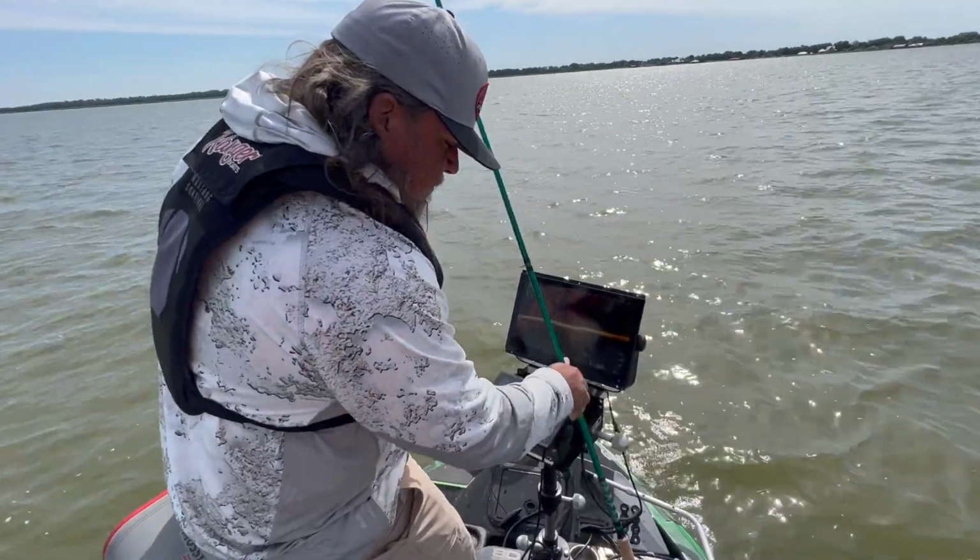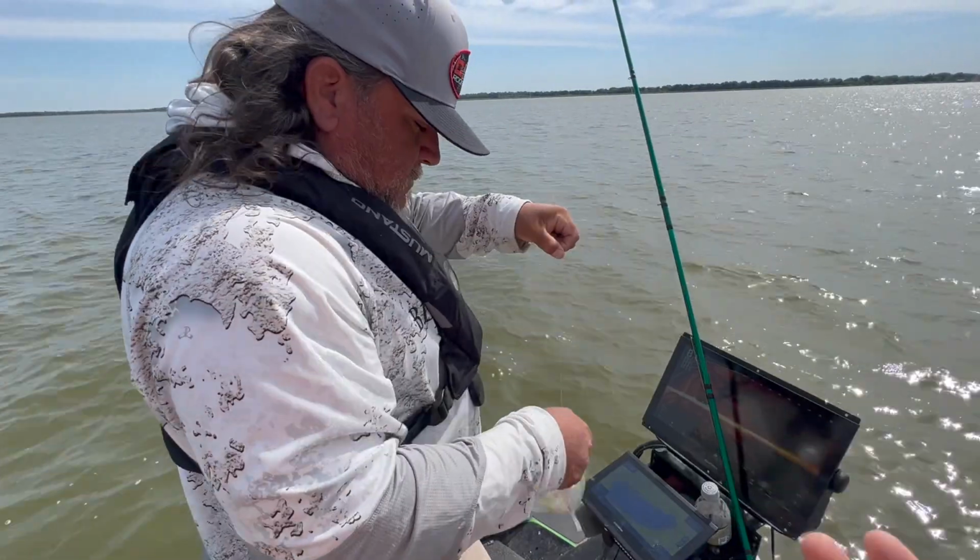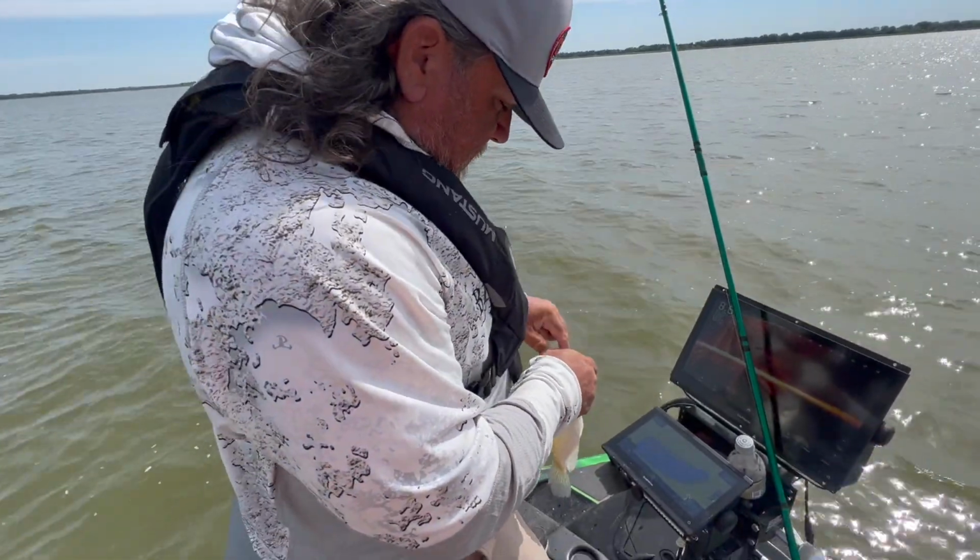See, the way this goes, guys, like if you're minnow fishing, you're supposed to feed the fish at least 3 minutes. That way they weigh more when you take them to the weigh-in.